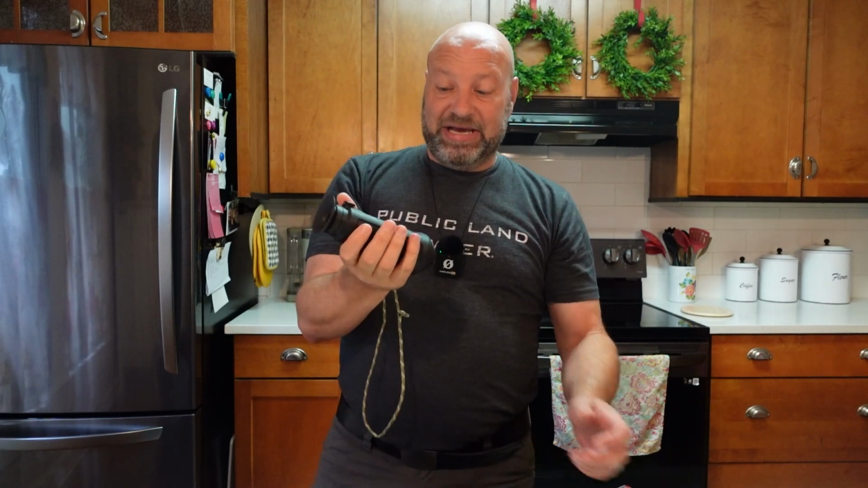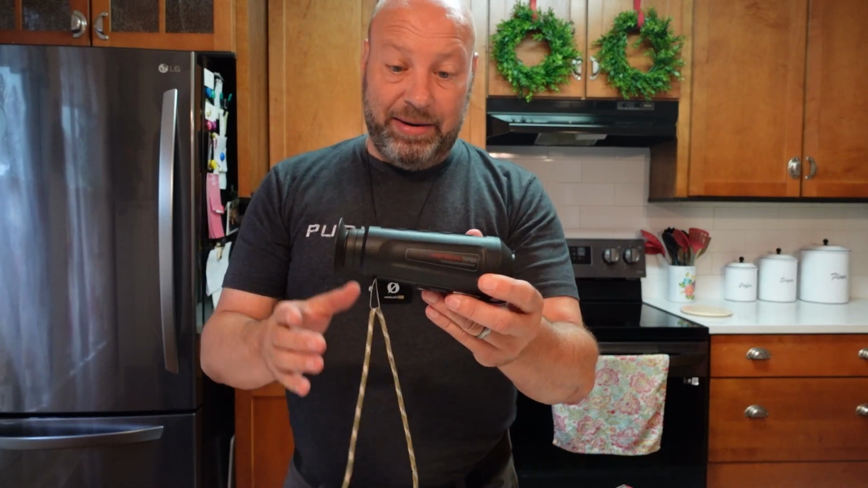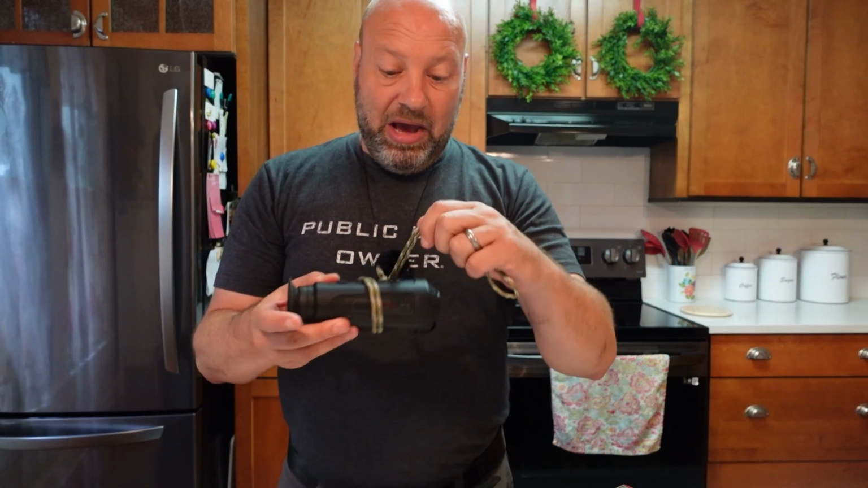And like I said, it's got a lot of features and capabilities to it for the money. So if you're looking for a thermal, this one here is not a bad idea. I'm impressed with it, especially for the money and especially for the deal I got. But as far as the money, at $400 for thermal today, you really can't beat it. At $186, it was so good. And I cannot emphasize that enough.